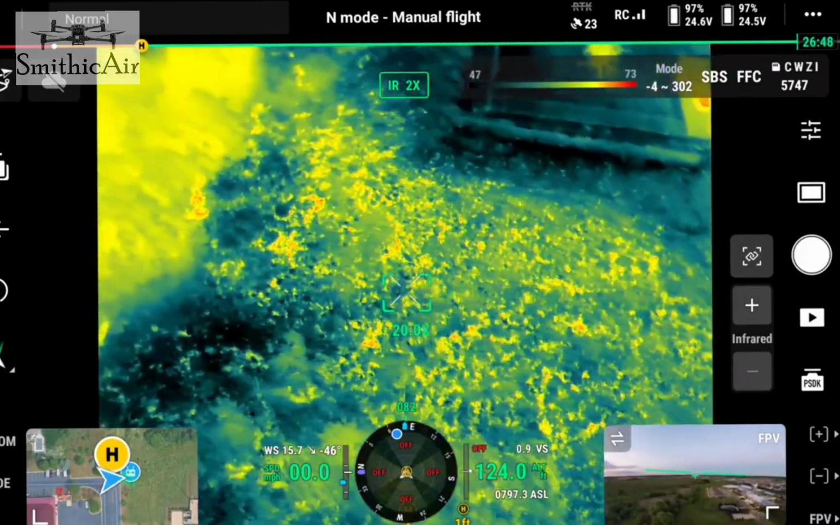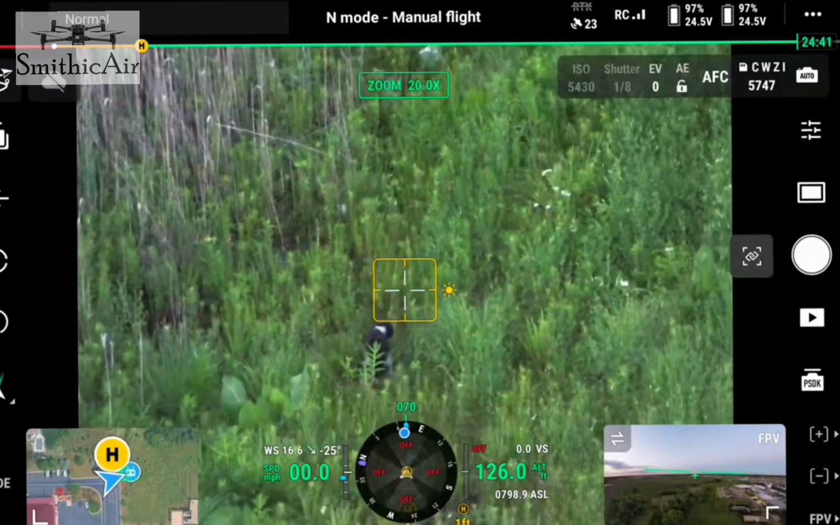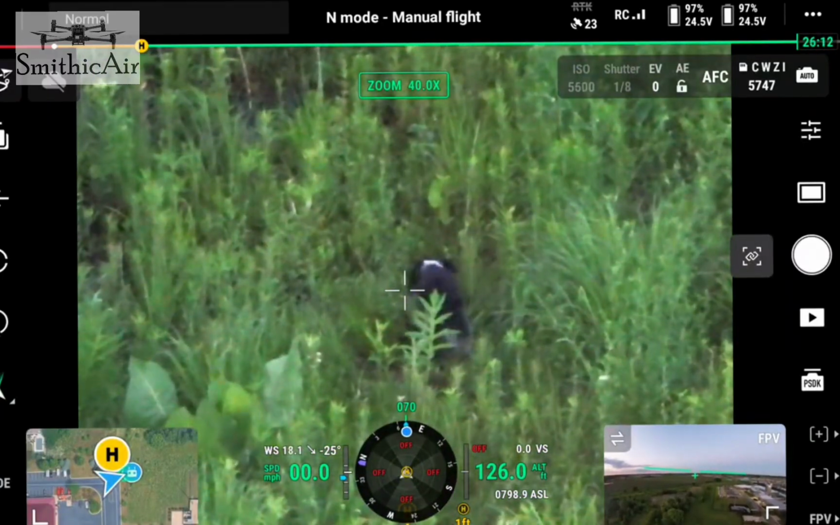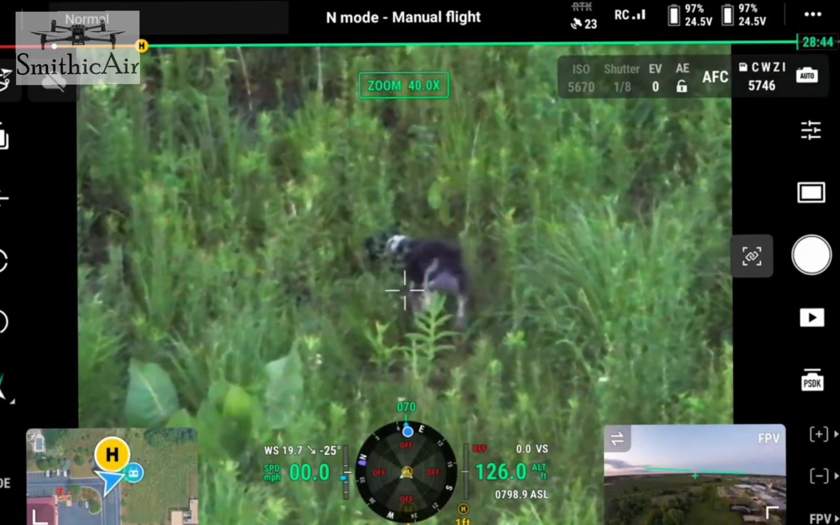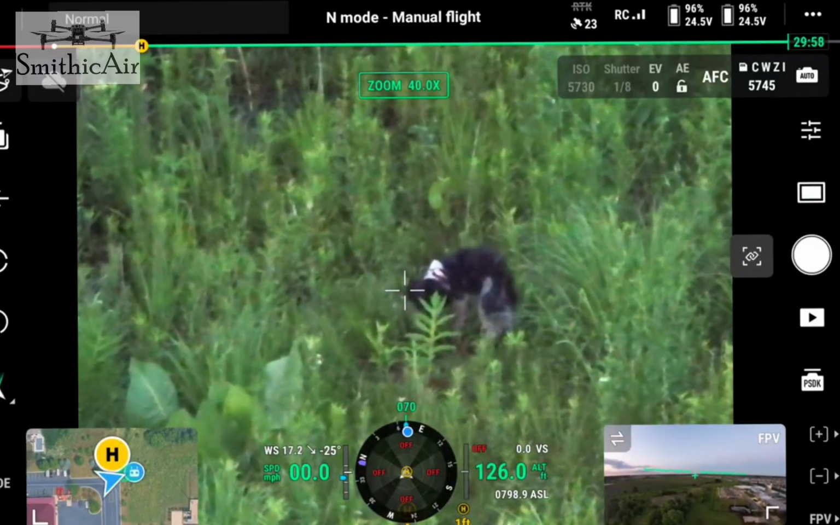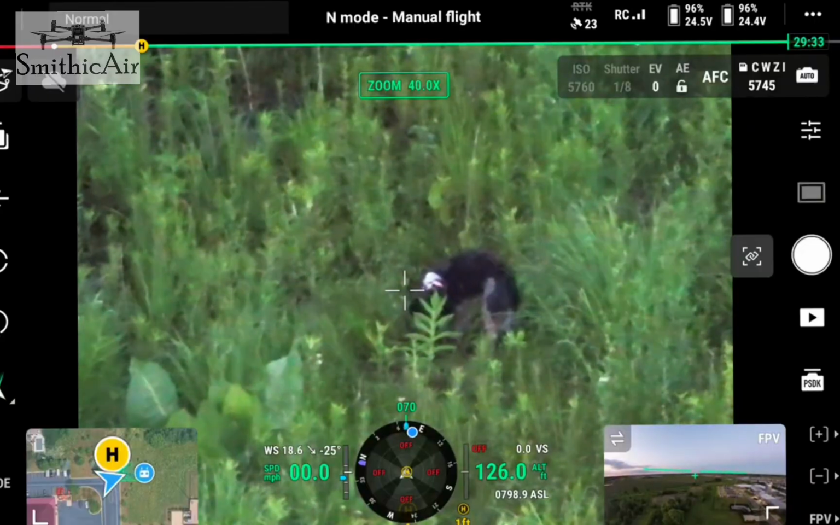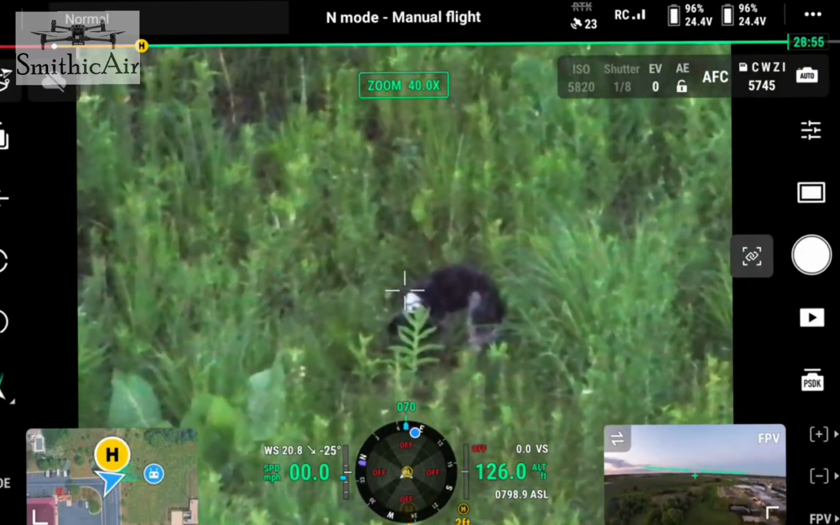I was able to tell that it was Dani right away, and it looked like Dani was alive and well. I contacted Kelli and Rita, and Andrew also came to the site where I was flying.